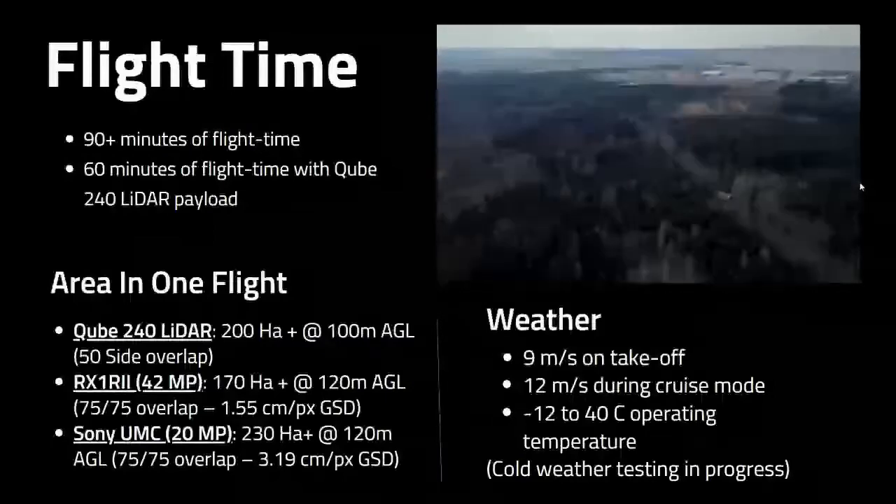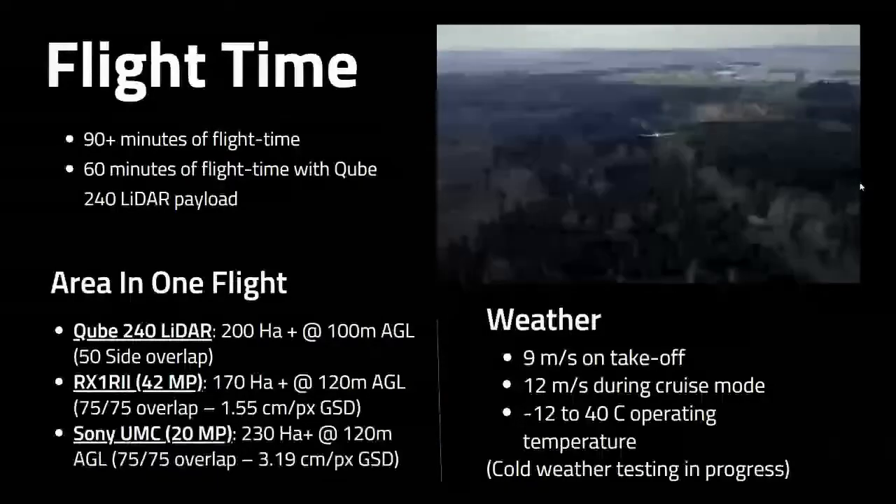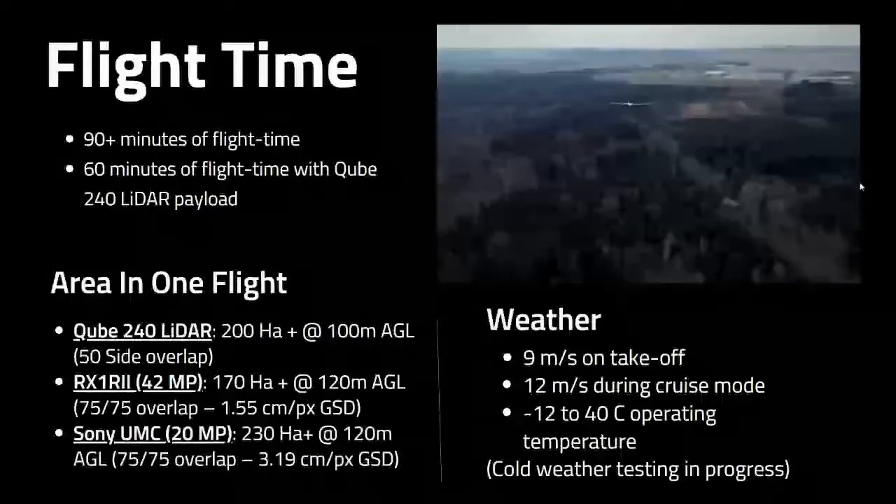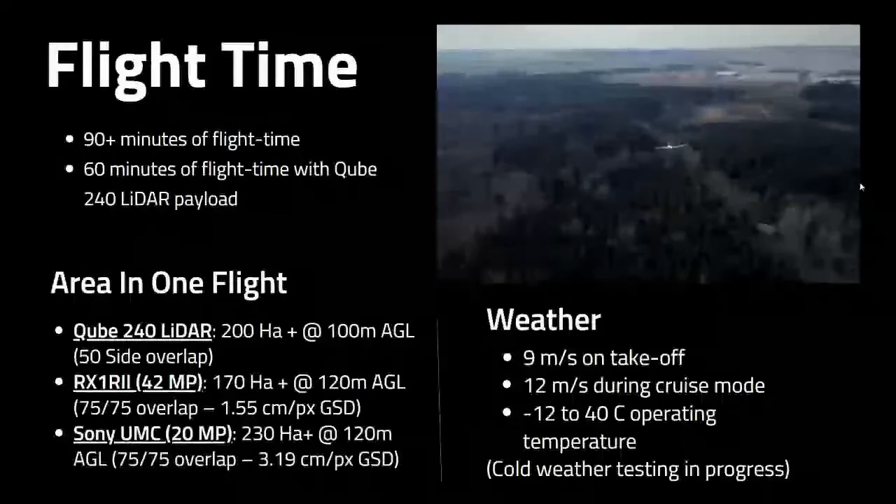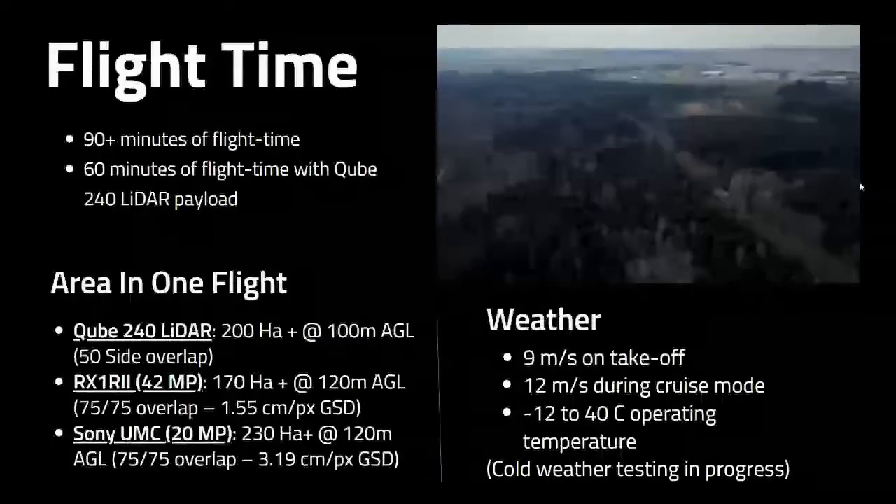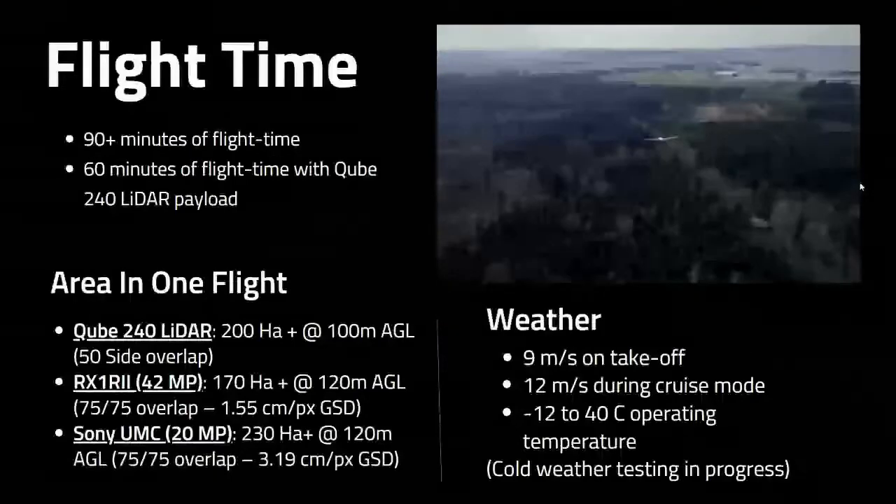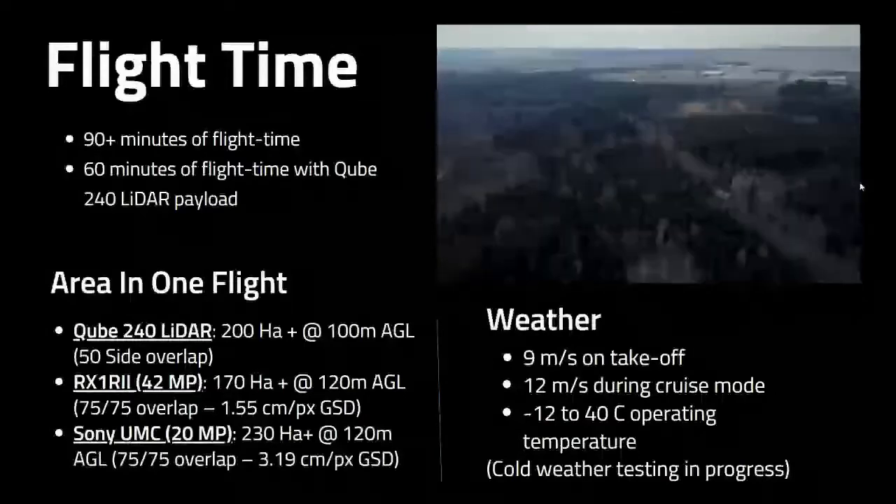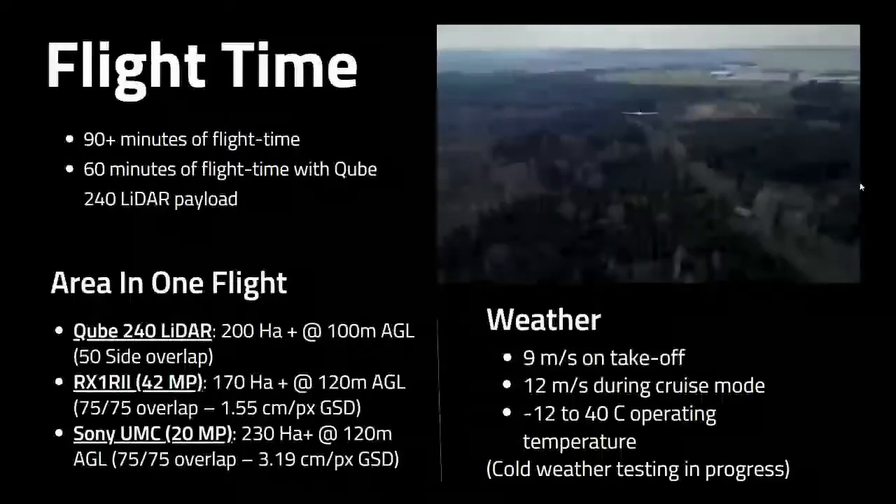Now, what's interesting is if you look at the area in one flight section at the bottom left there, with the Qube 240 LiDAR at 100 meters AGL, which is our recommended height, and we'll get into that a little bit later, you can still cover about 200 hectares at a 50% side overlap, which is fairly standard for LiDAR. In comparison, if you look at something like the RX1R2, the 42 megapixel at 120 meters AGL and 75-75 overlap, you get about 170 hectares, whereas the Sony UMC, which is a 20 megapixel payload, you get 230 hectares at 120 meters AGL, 75 overlap. So you can see even with less flight time, because the field of view is wide enough on the LiDAR and our overlap does not have to be the same as photogrammetry, we can cover a very, very large area.